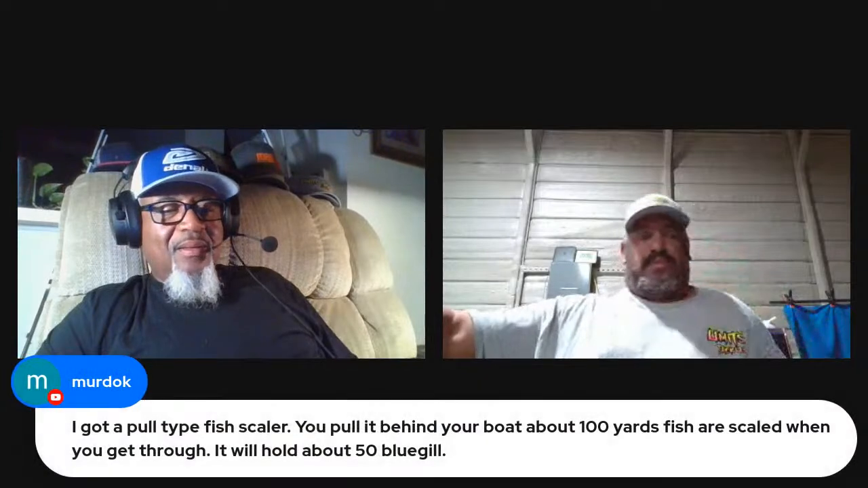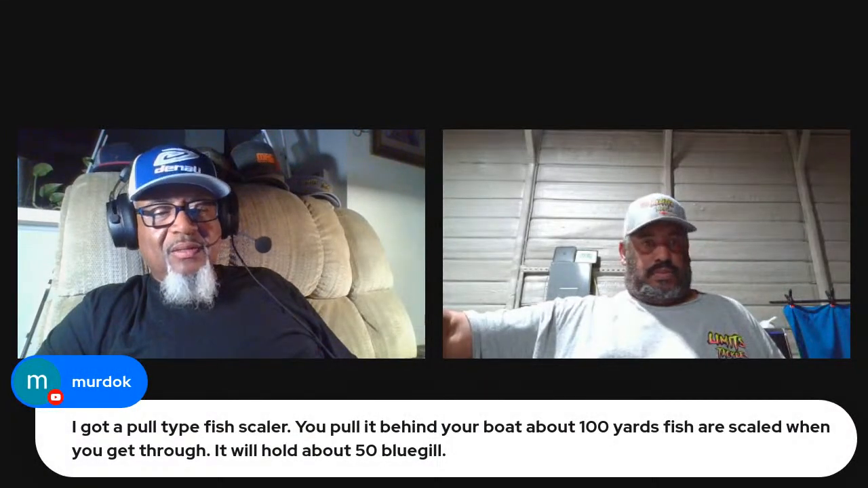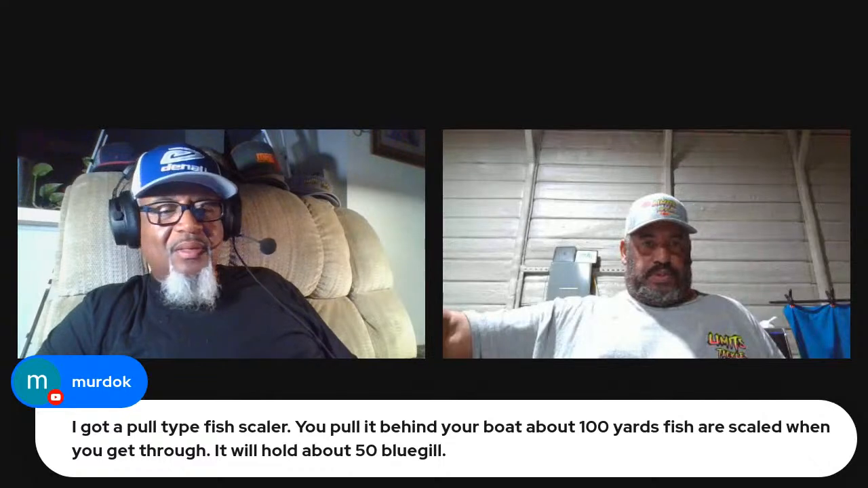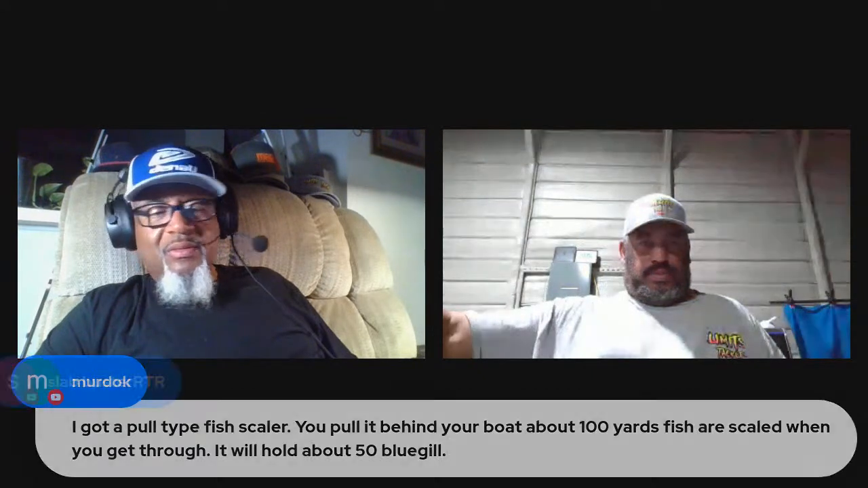Torque, what's going on, man? Murdoch says I got a pull type fish scaler. You pull it behind your boat about 100 yards. Fish are scaled when you get through. Holds about 50 bluegill.